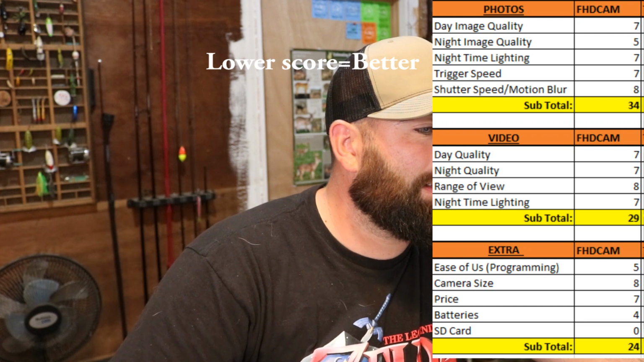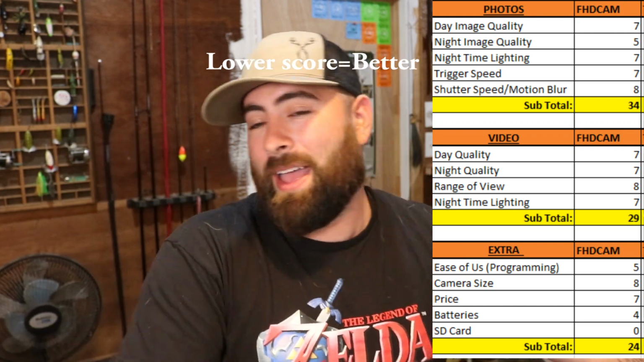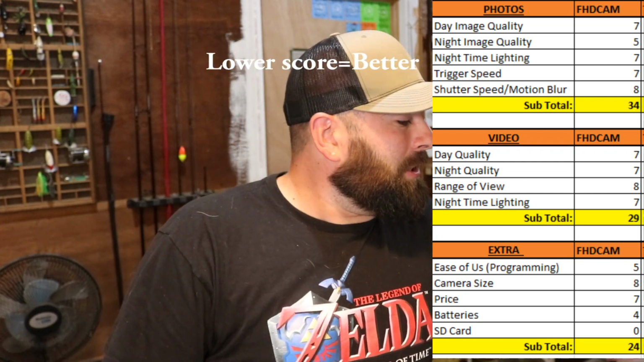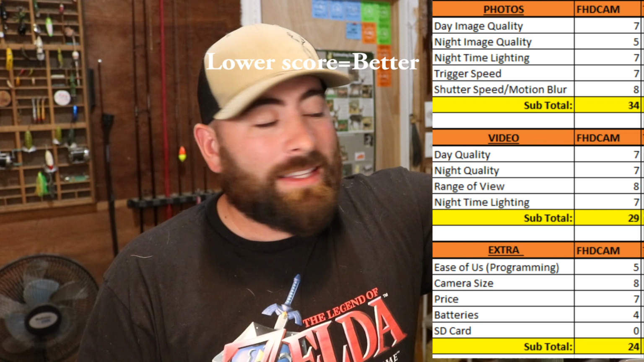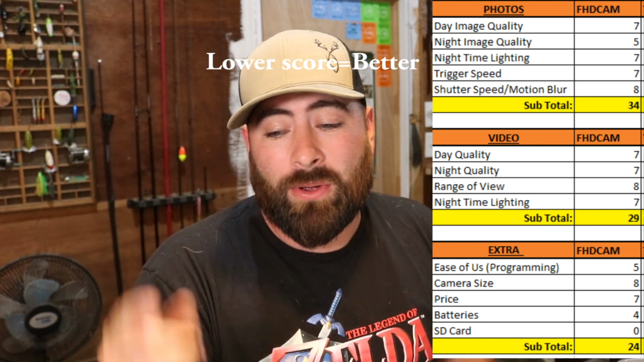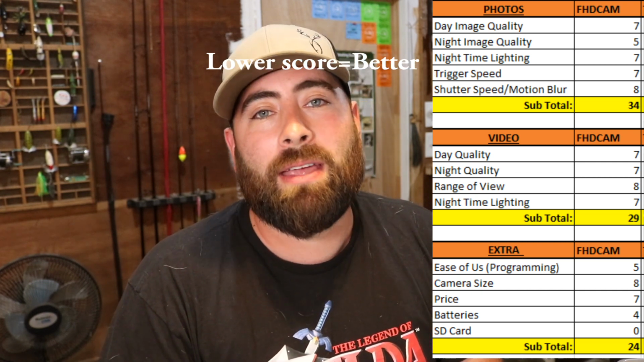I don't care. And it can't be quality control because everything failed on this test, okay? I will tell you right now, somehow, this is the absolute worst camera. Absolutely the worst camera that I tested out of these 8 cameras. It's probably worse than this one that I didn't even test. In my mind, halfway through this review, don't buy an FHDCAM. Don't buy it. I will pay you not to buy it.